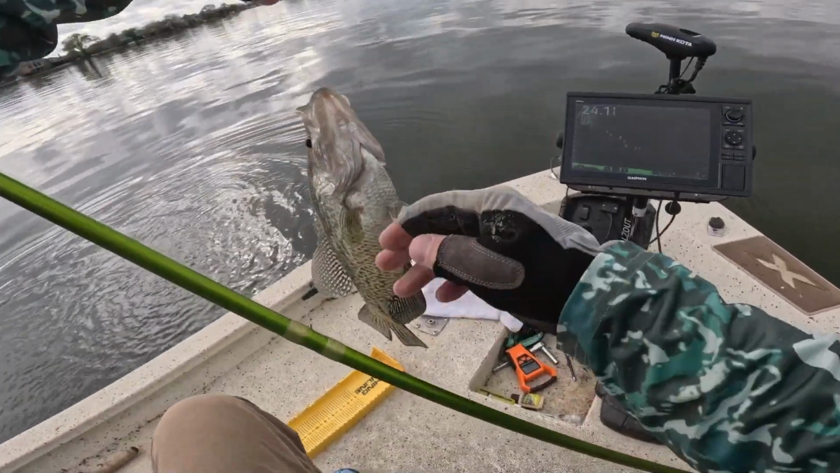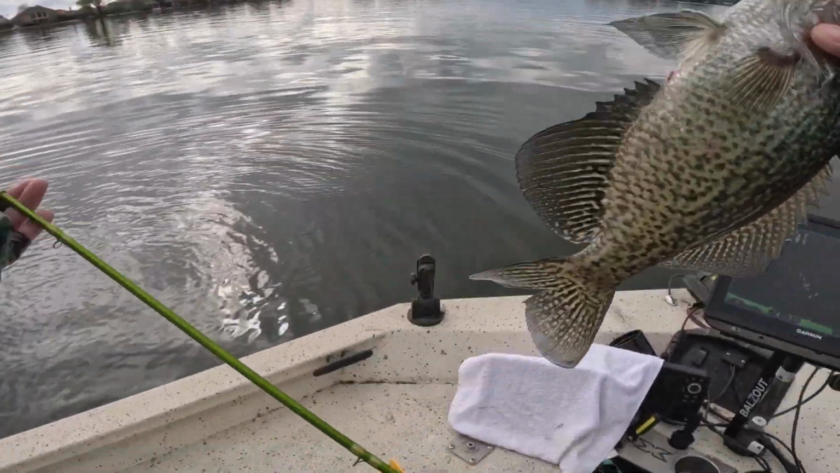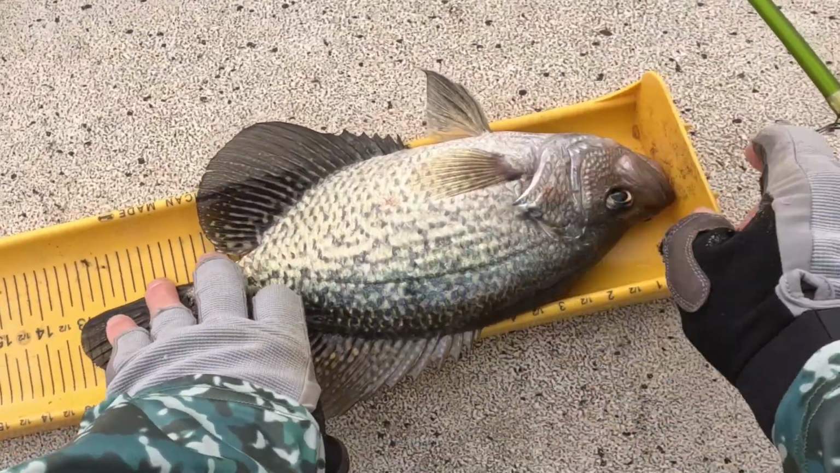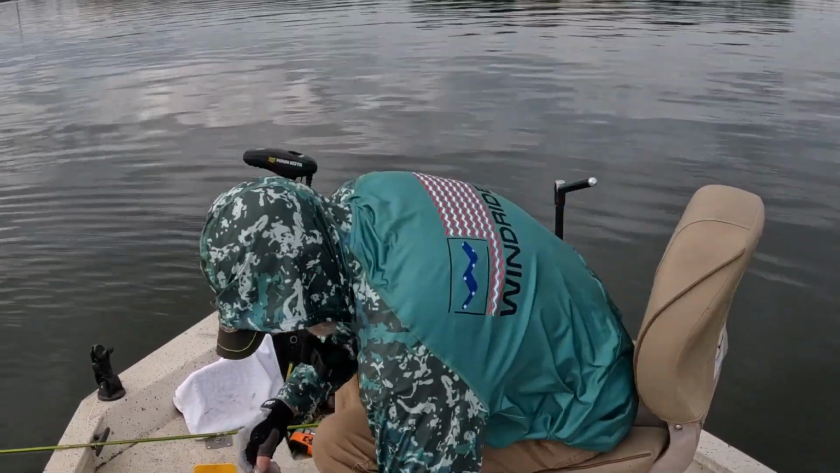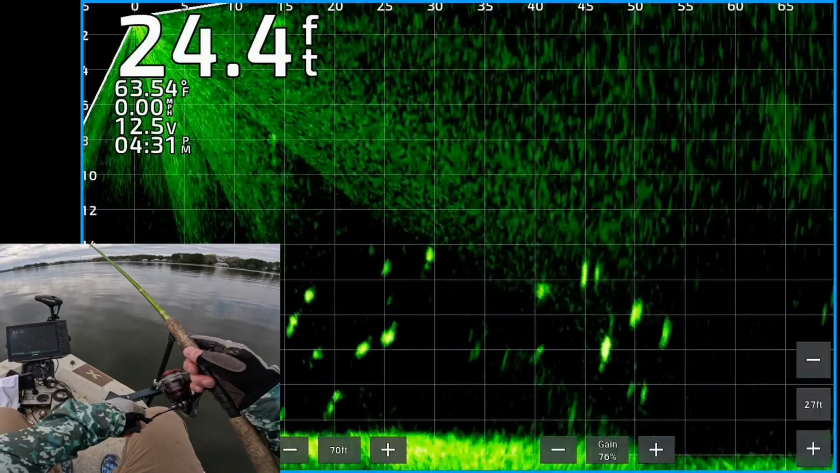He's getting all darkened up to find himself a lady. You better get up shallow if you're trying to find a woman. 13, just over 13. Black crappie male. Trying to find yourself a lady.